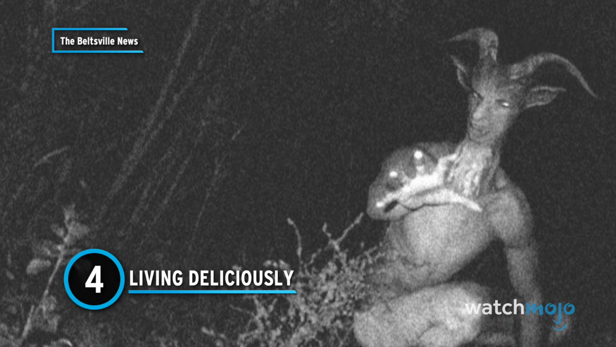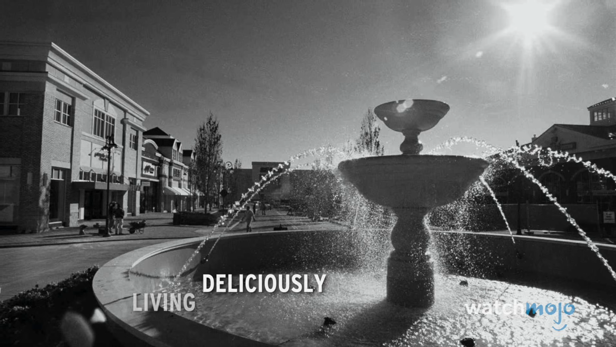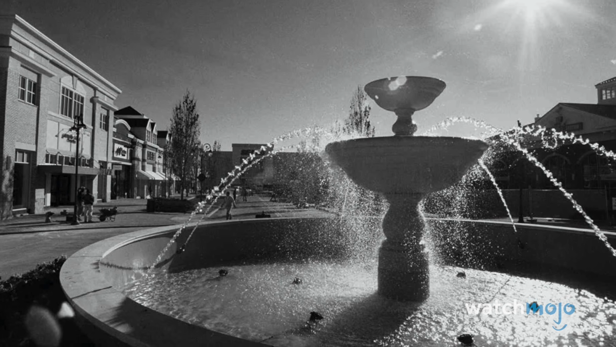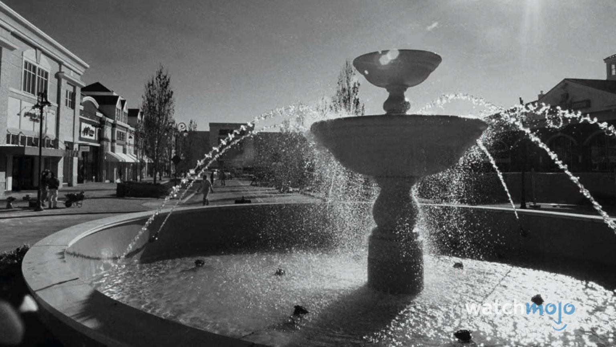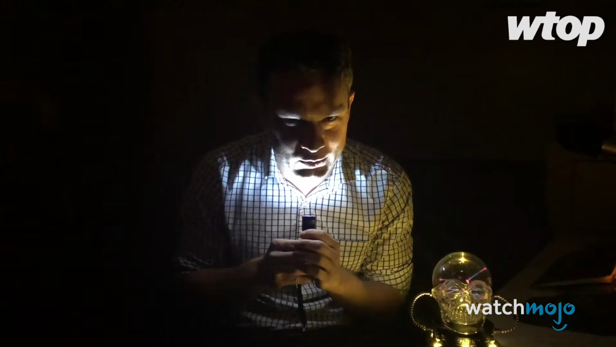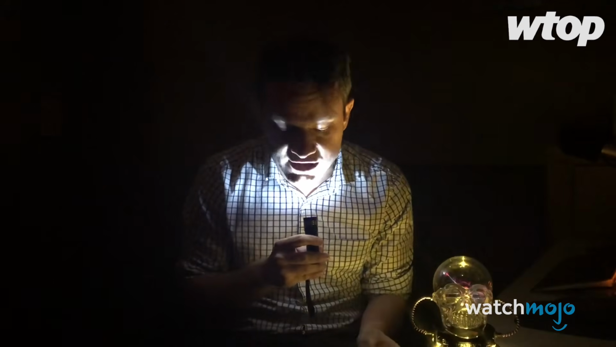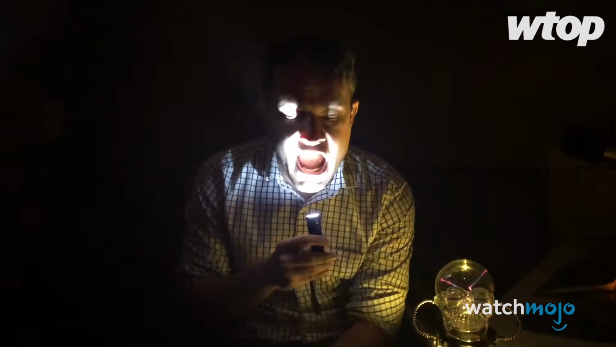Number 4. Living deliciously. This creepy creature took being the goat too seriously. In the small town of Bowie, Maryland, legends and rumors about the mysterious Goat Man have circulated for decades. According to the stories, a scientist at Beltsville Research Agricultural Center conducted experiments combining goat DNA and human DNA. Of course, something went horribly wrong, resulting in the creation of the Goat Man. Soon this creature was seen attacking cars with an axe along the Fletchertown Road in Bowie. It's said to be 6 feet tall, hairy, and walking upright on its hind leg.